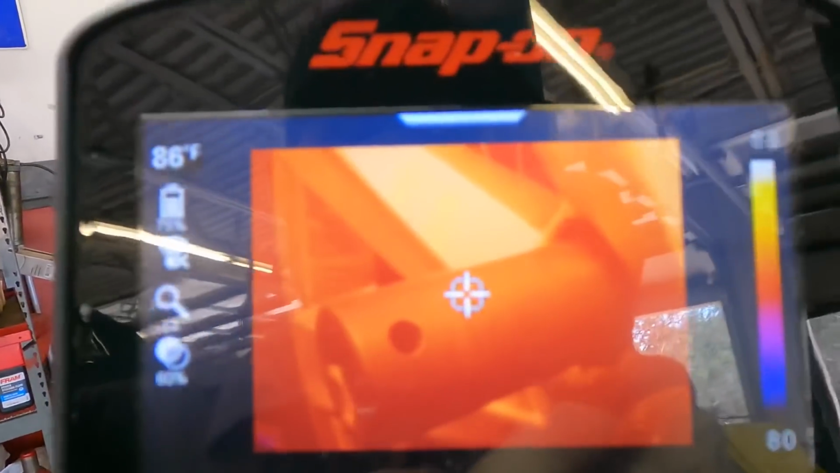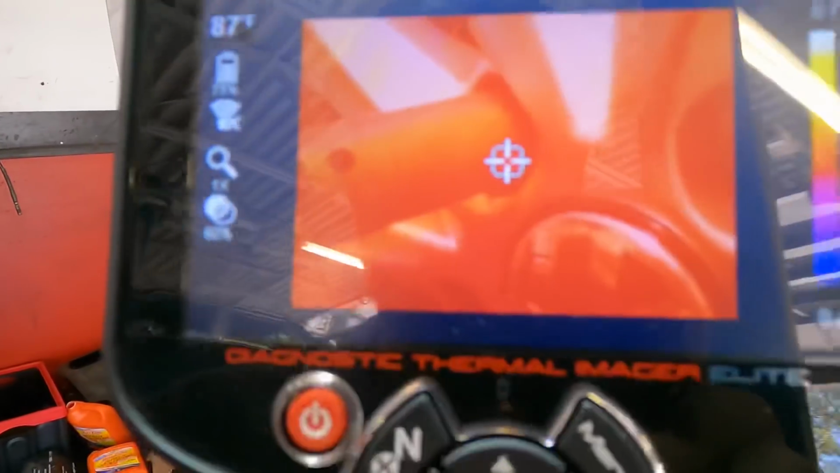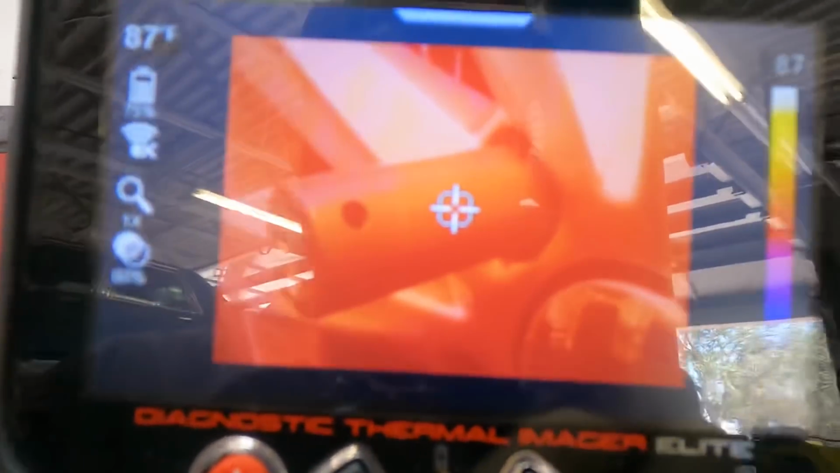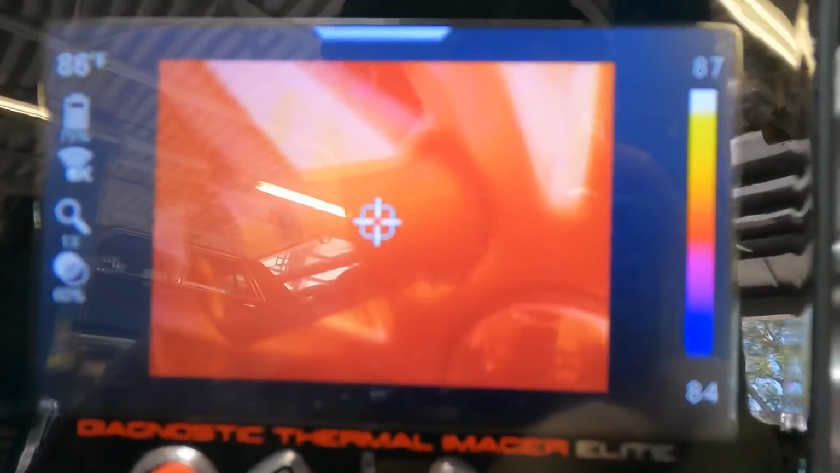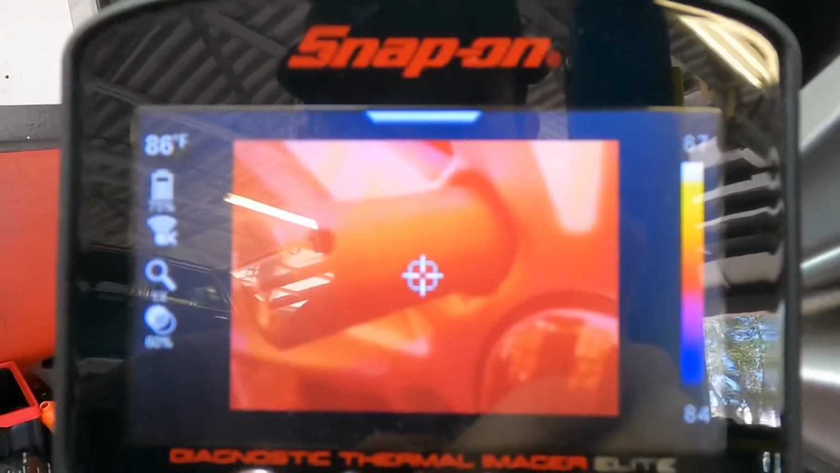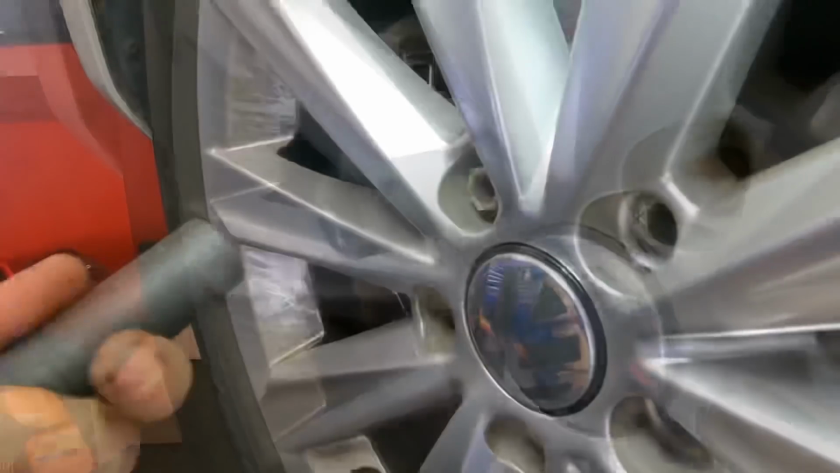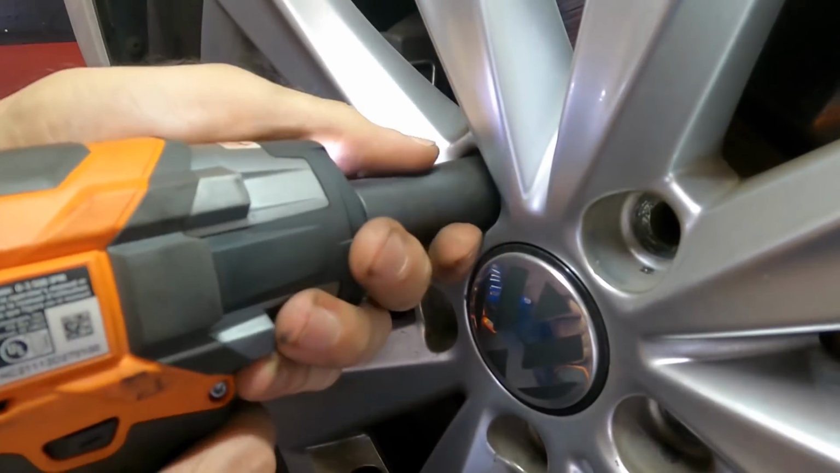Okay, so we're looking at our lug nut here. Looks fairly inert. Temperatures are similar to its surrounding atmosphere. But I can't get it off, so I'm gonna hit this pretty hard with the impact gun, and we're gonna see what happens to this socket. So stand by, this is gonna be a fun little short video. Beginning removal process now.